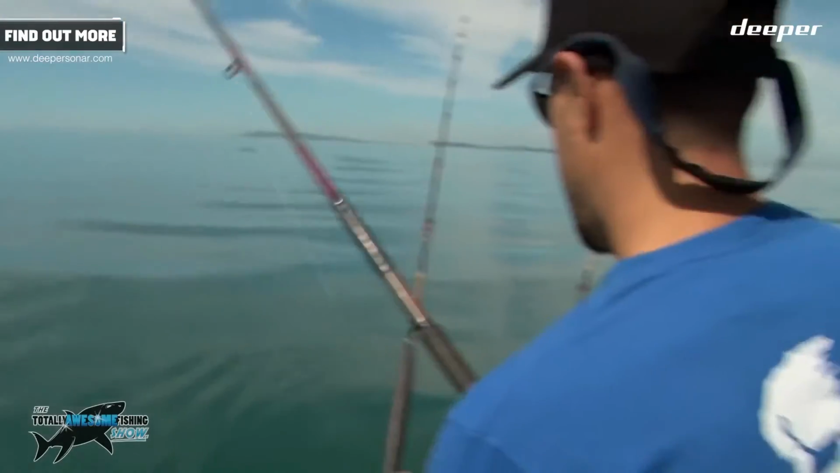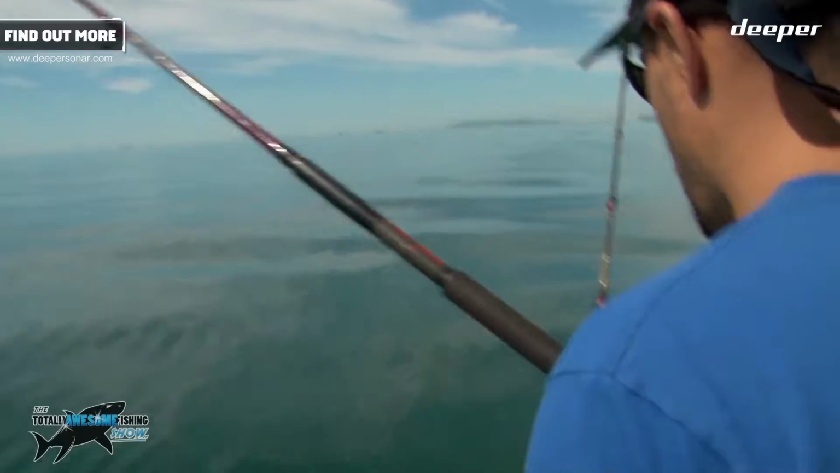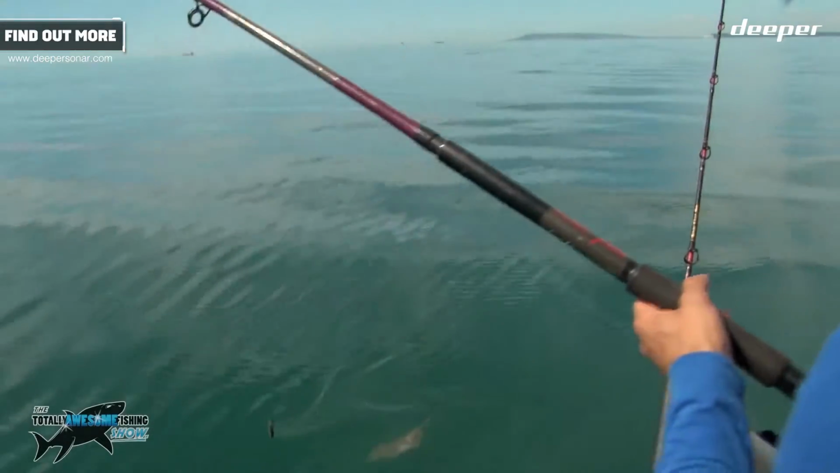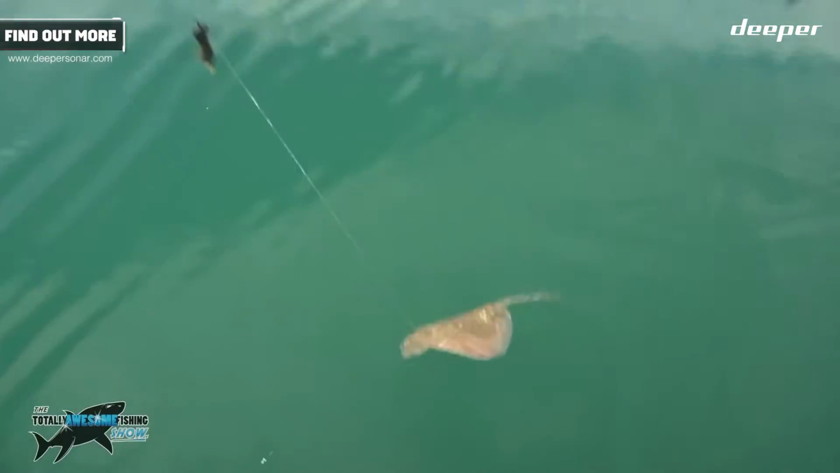That was slightly left of the wreck, that one. Little thorny. Can you see anything? Yeah, I've got him here. Here he comes. I thought by the way it's playing in the water. Yeah, nice little thorny. Lovely markings on it. Look at the markings on that. And how clear is the water? Look at that, yeah.